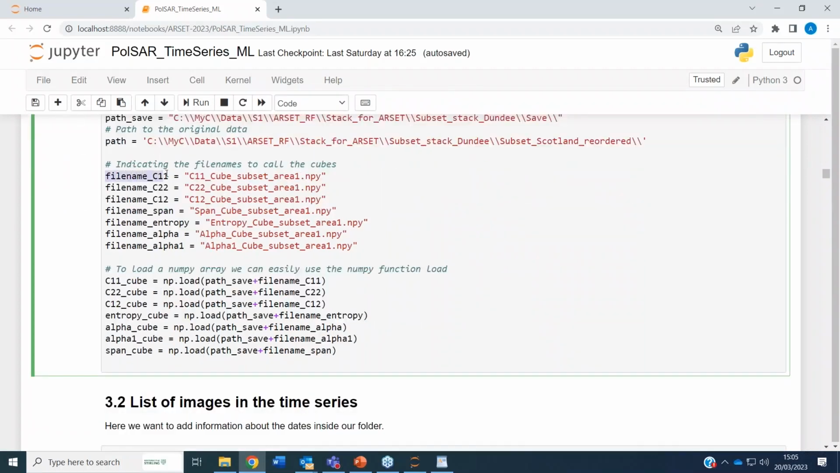This is the list of all the file names that you use to call our tubes. You remember you have the C11, so the VV, C22, VH, the C12, cross correlation, VV-VH, the span, the entropy, the alpha, and also the dominant alpha. We will not be using them here, but still I put them there in case you want to explore adding some dimension to your feature vector. You have these extra tubes you can use for training.